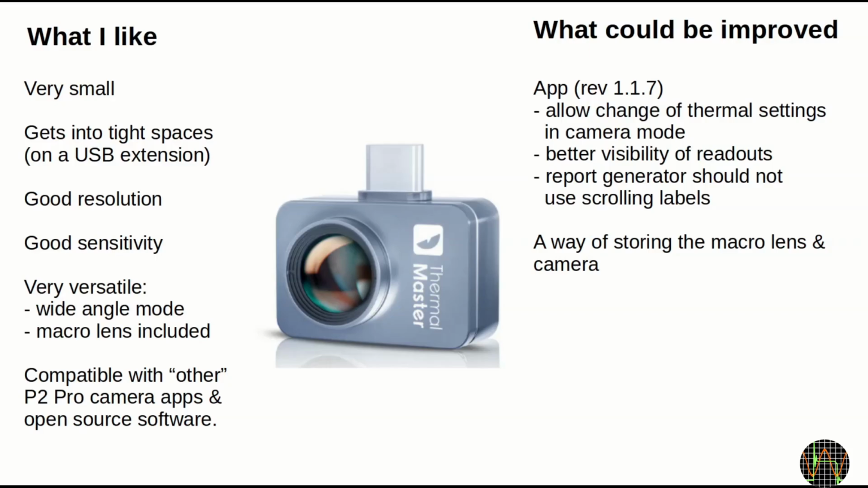So what are my thoughts on the Thermal Master P2 Pro? The app I used was revision 1.17 and it could definitely improve further. The main points are listed here. There should really be a way of adjusting ambient temperature, target distance or emissivity without having to exit camera mode, losing carefully defined measurement points, lines, rectangles or circles.